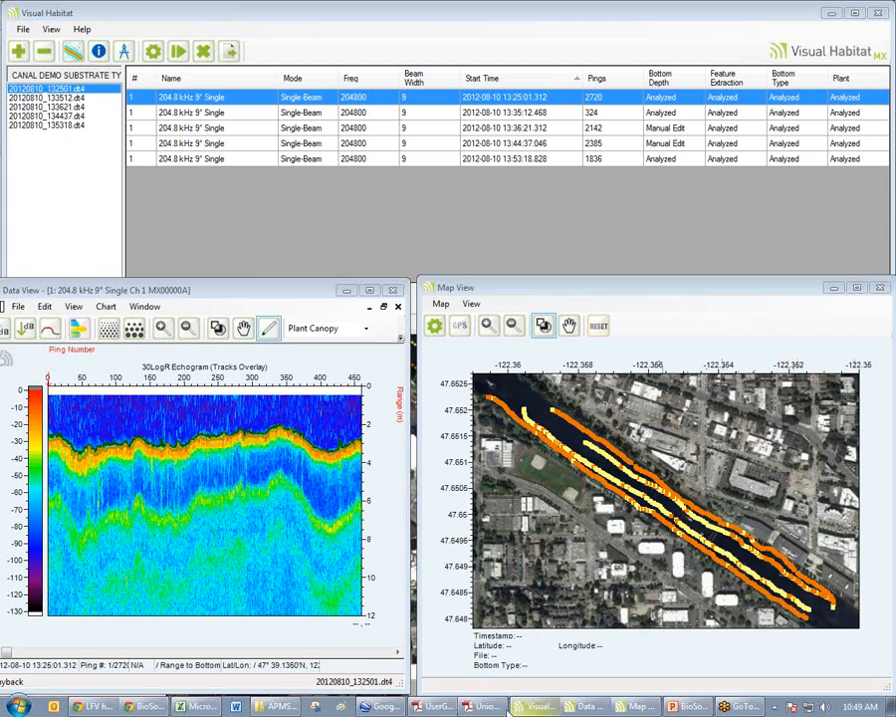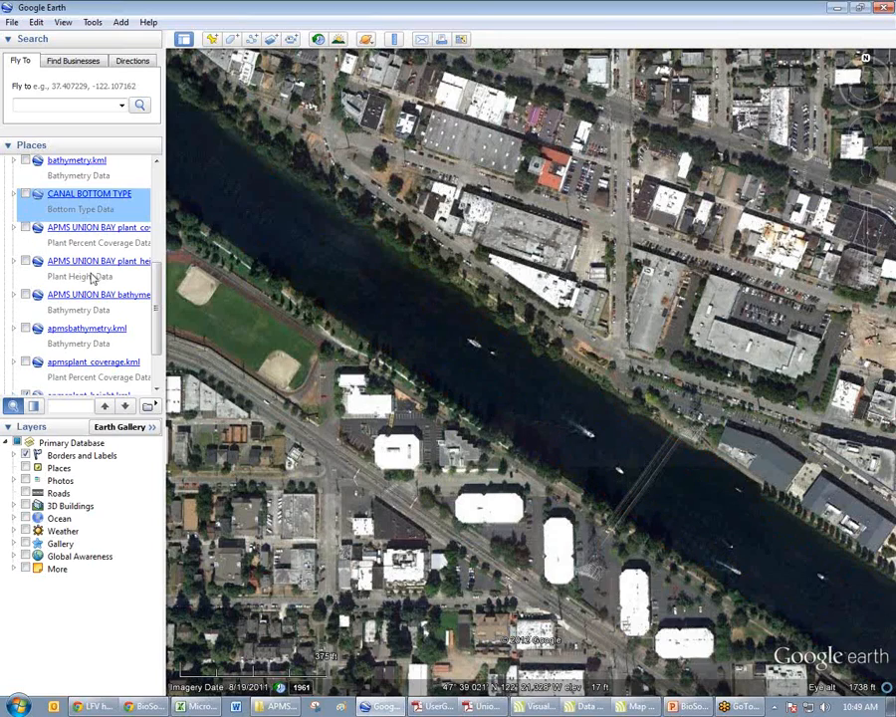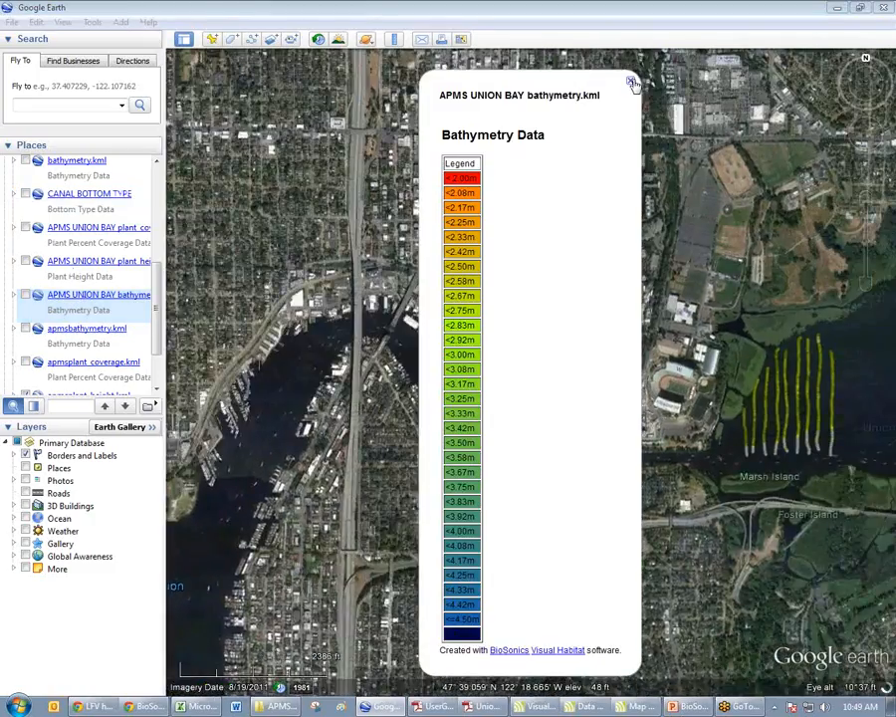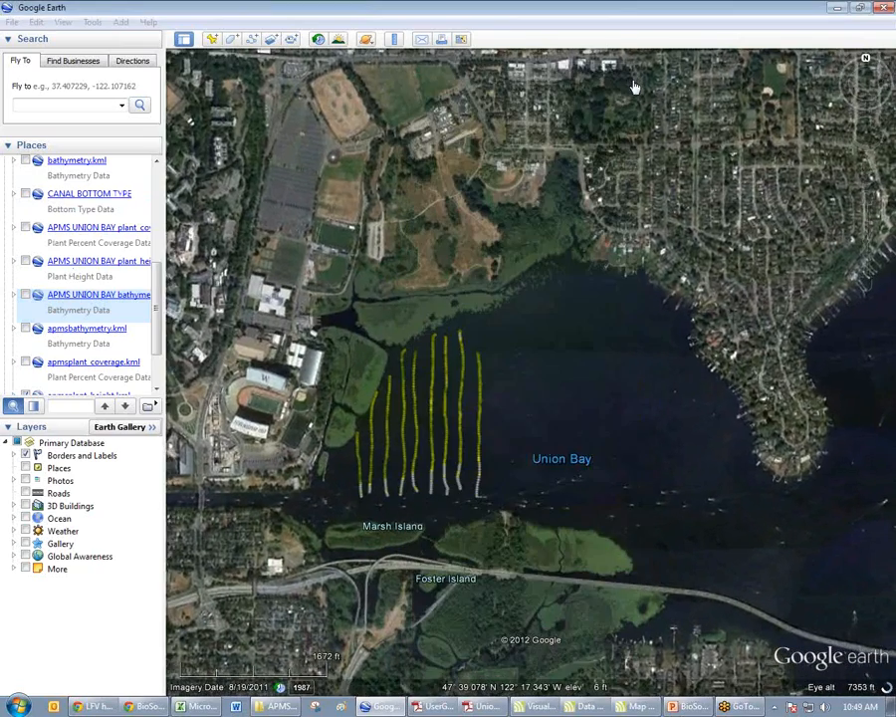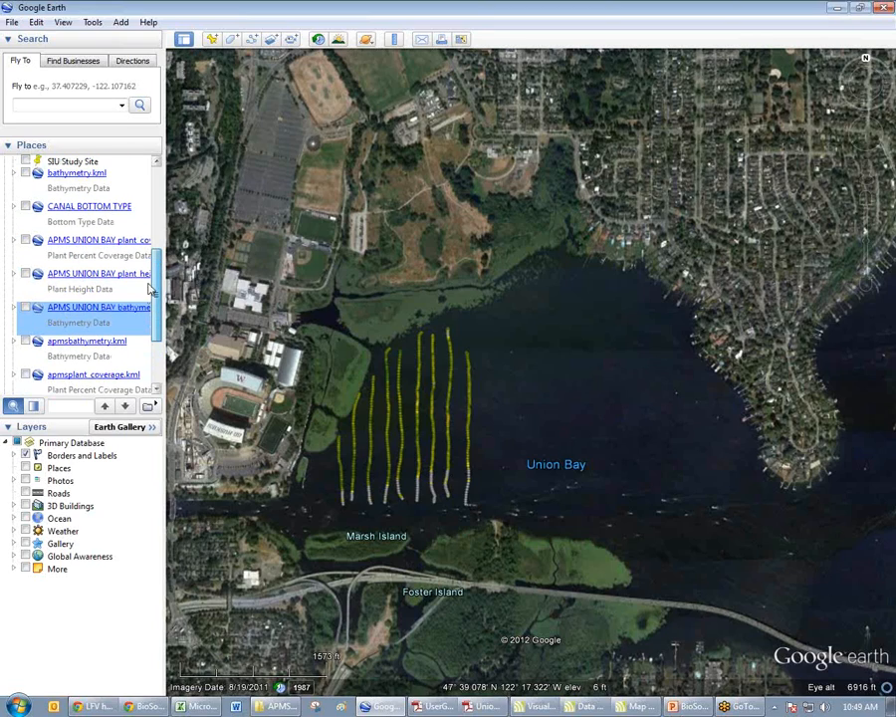Yeah, we aren't going to see contour lines yet with this software. We have been discussing adding maybe a kriging algorithm into the software, but in this first release, let's go back over and look at this data set, the full data set, APMS Union Bay.